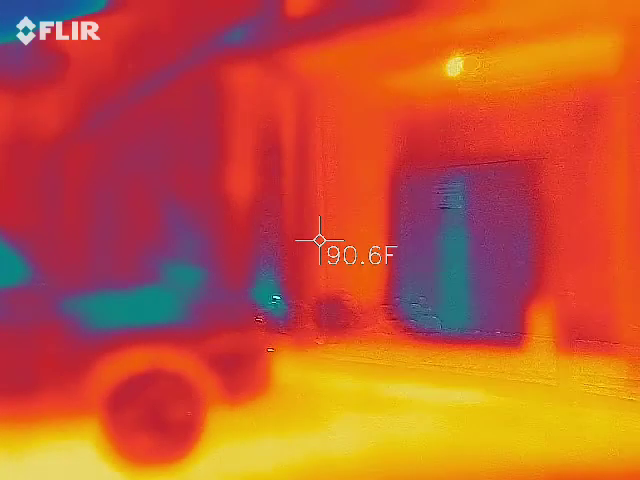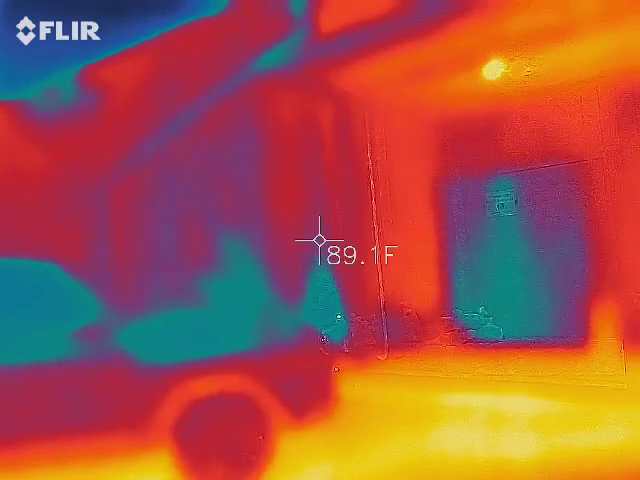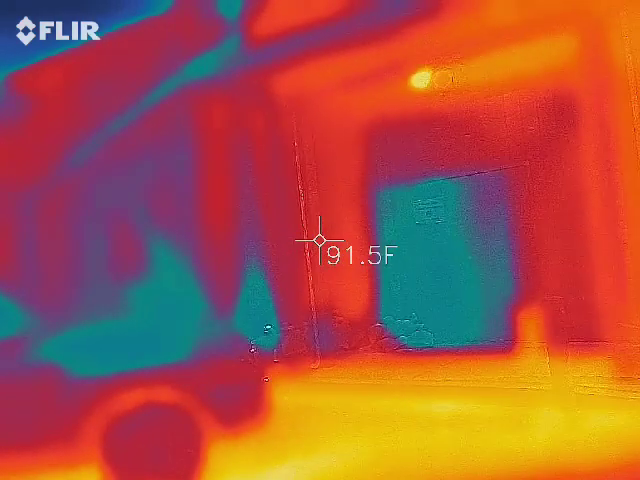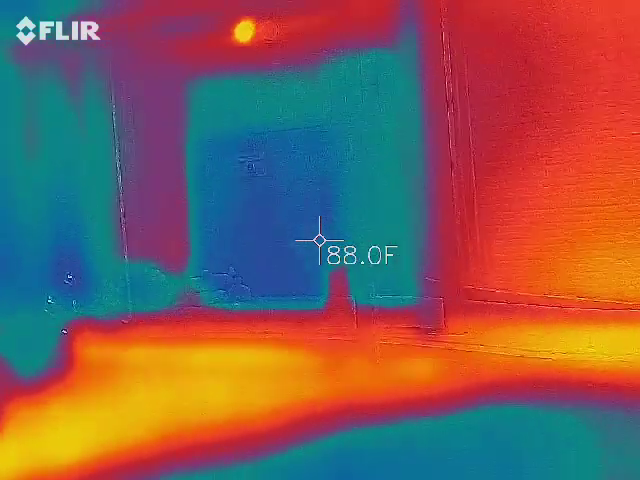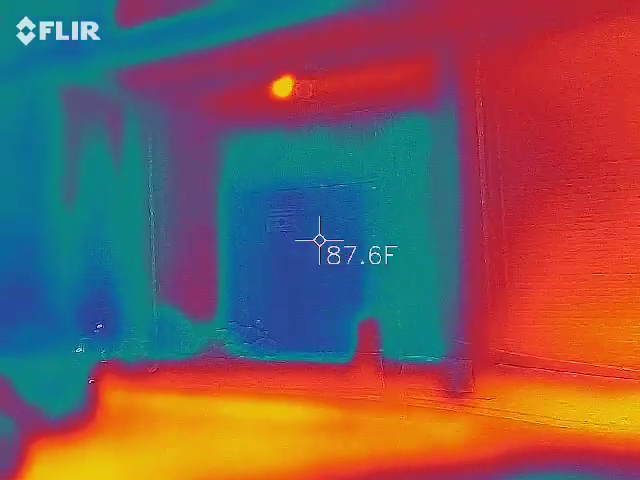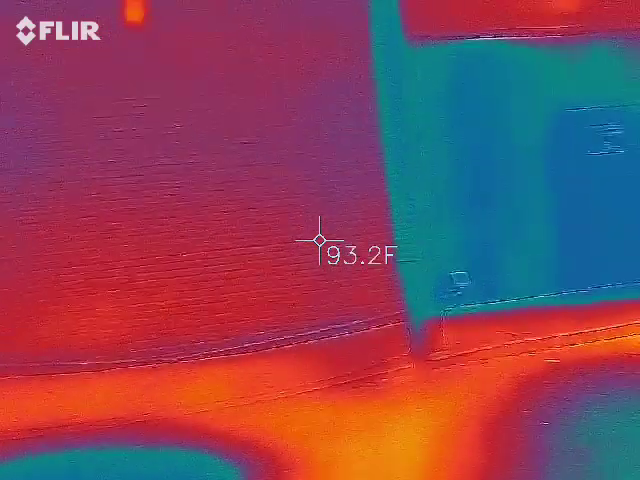Go back this way. There's some yellow. I just saw something yellow walk by. I really did. And the kids were right there. Maybe it was her. Okay, keep going. Go this way.